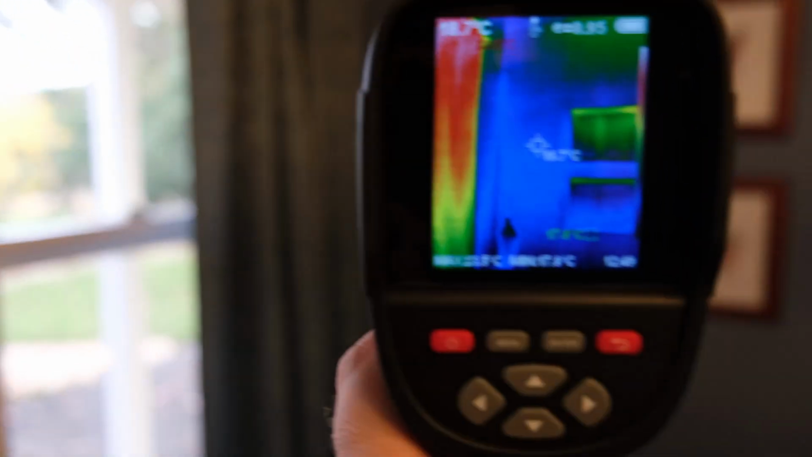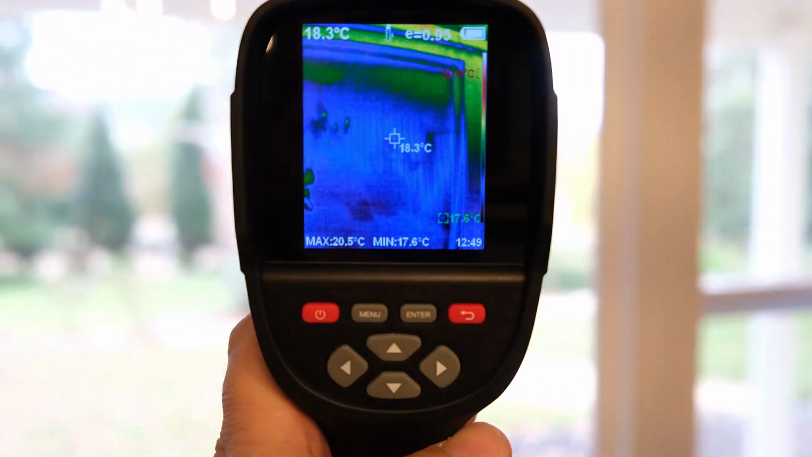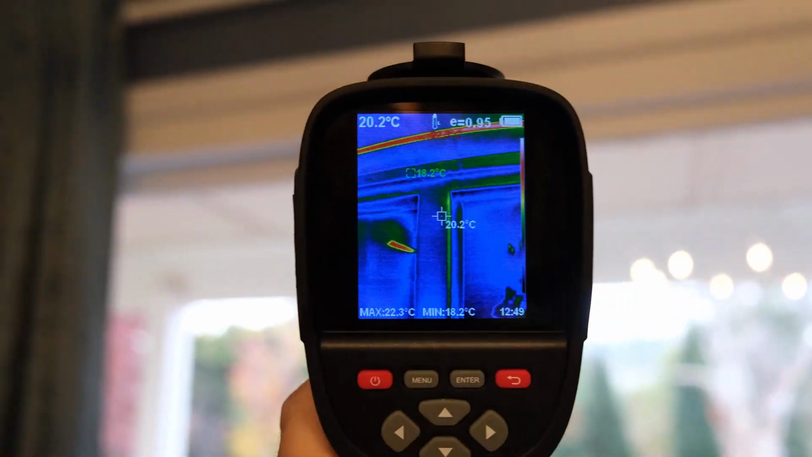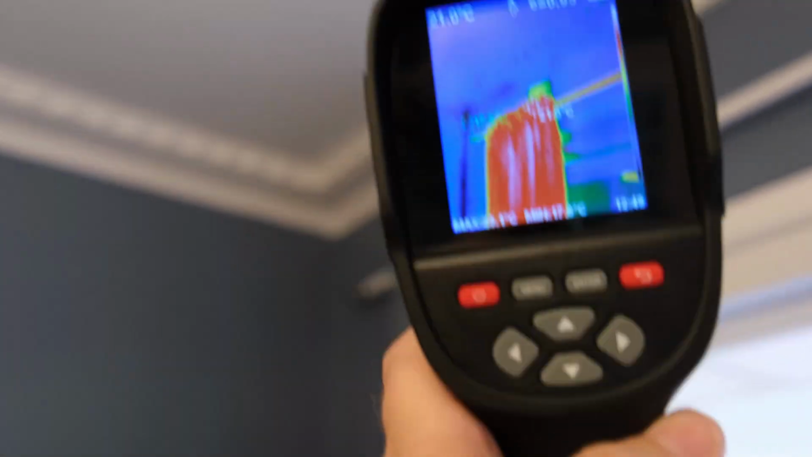Whereas you can see something like the curtains, which do insulate, they keep the heat, right? So we can start looking for things here. So if I look a bit up, let's just scroll up a bit here. You can see I'm looking for gaps where it might be colder, or warmer for that matter, where the heat goes out.